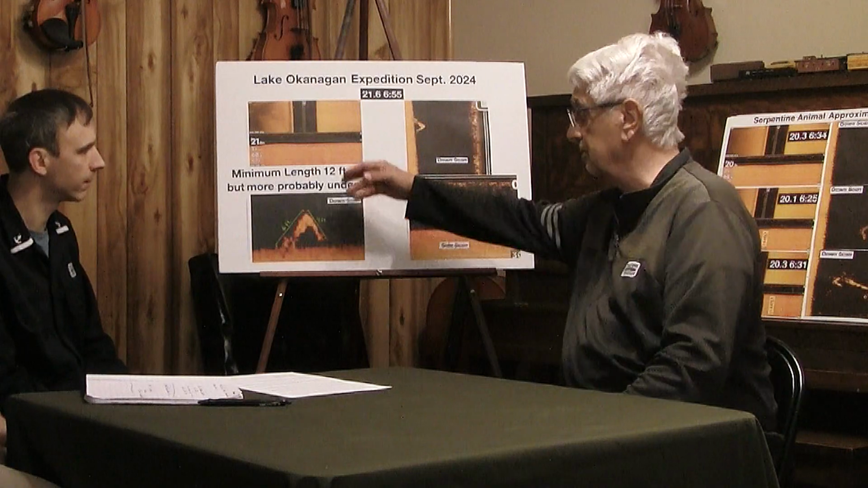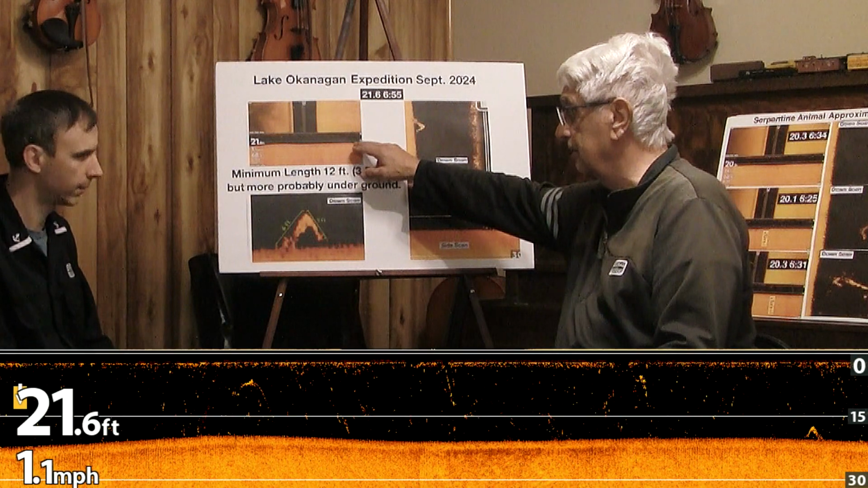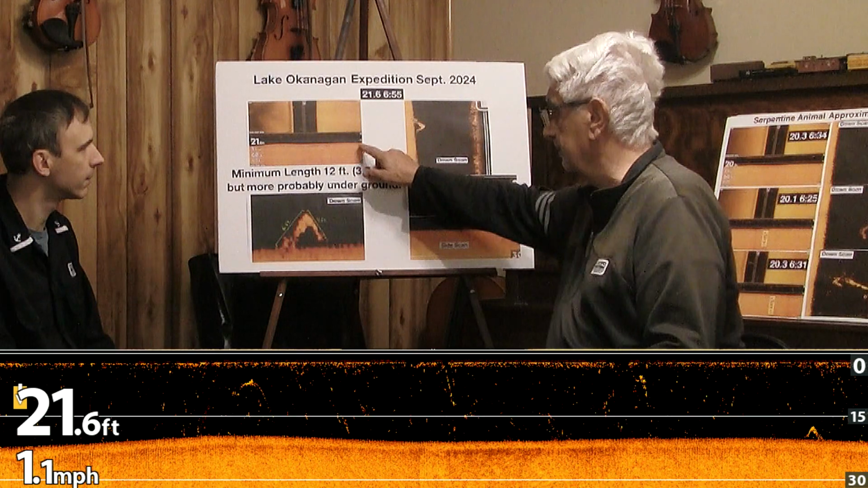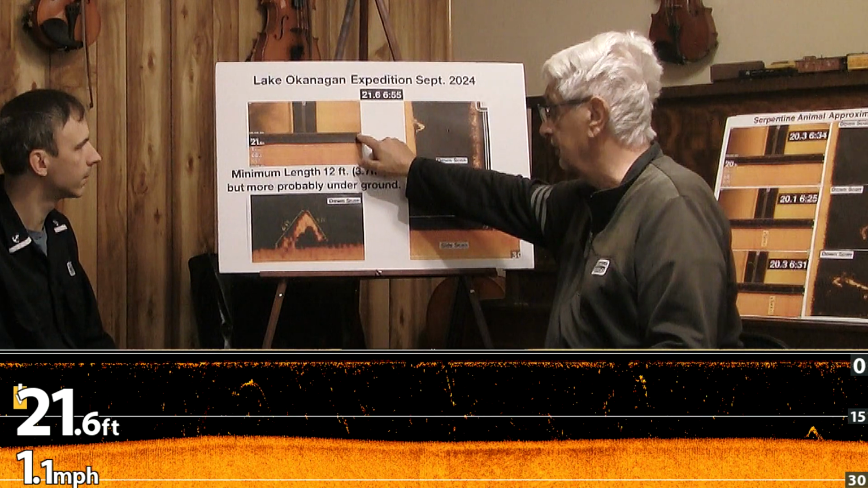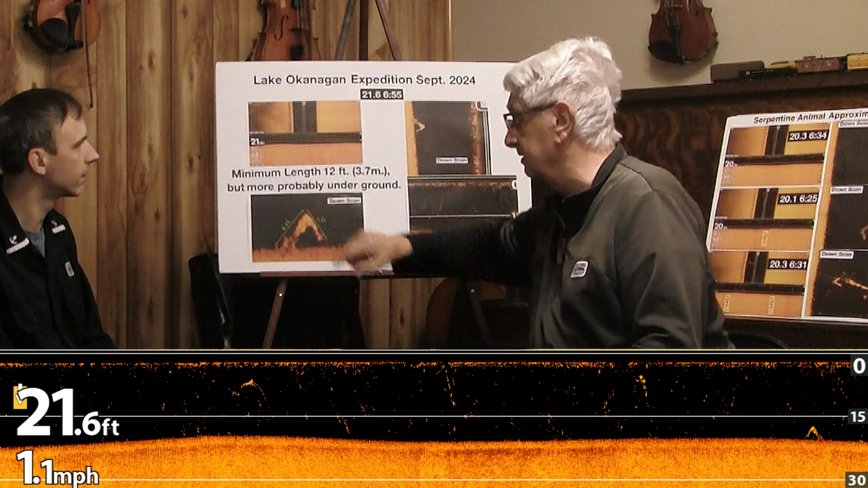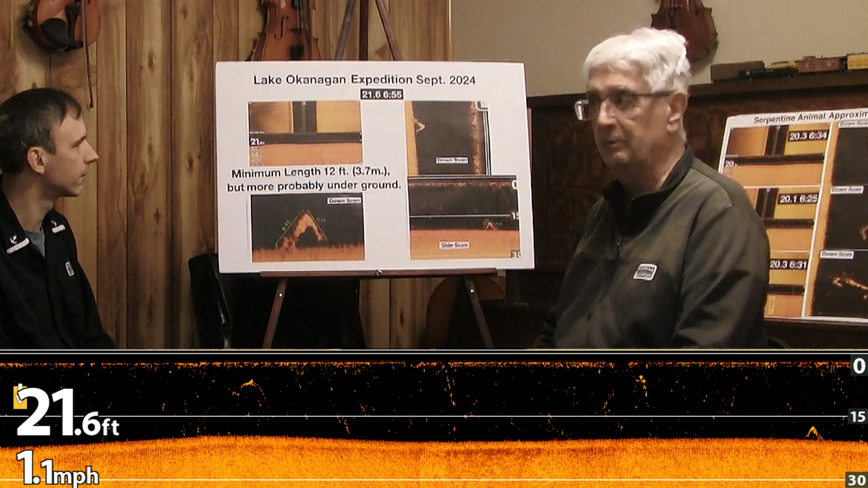We could also see these things on the bottom of the lake. That's the bottom of the lake. This is the top of the lake. This fuzzy area, in fact, is bubbles that came from the motor. Well, that's a sensitive piece of equipment. Yeah, oh yeah.